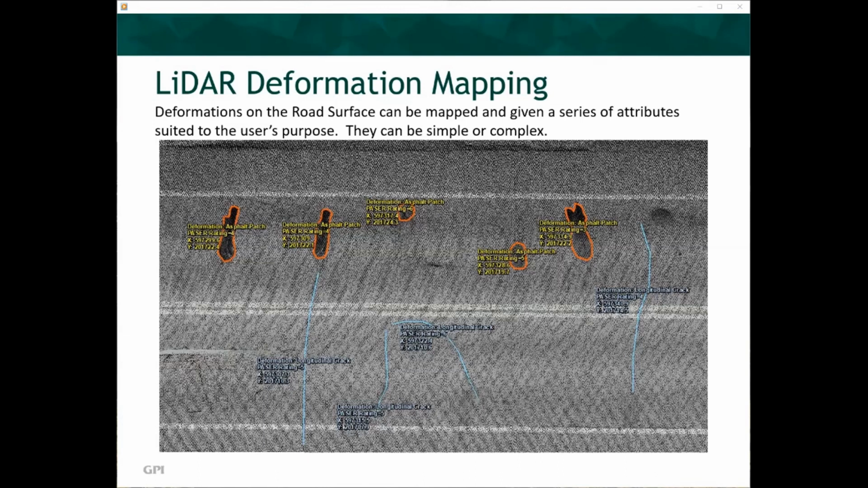There is no limit to the number of attributes that can be added and can produce a database of the deformations along a highway. A programming script can then be created to provide an averaging of the various deformations for any segment of highway via intersection to intersection or milepost to milepost.